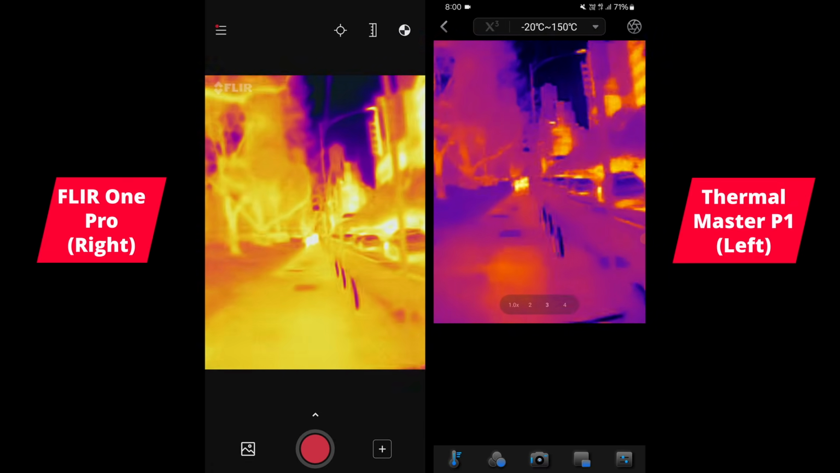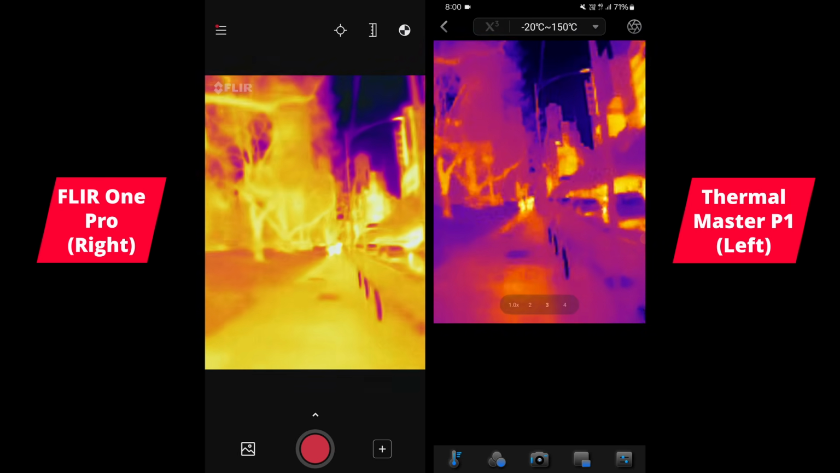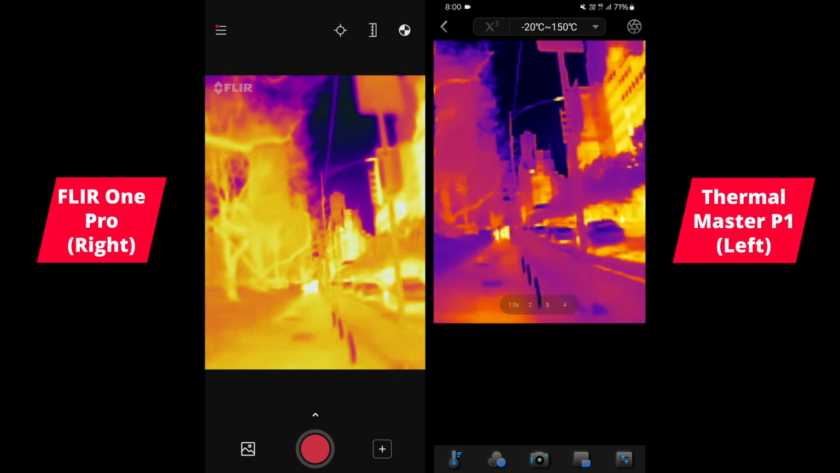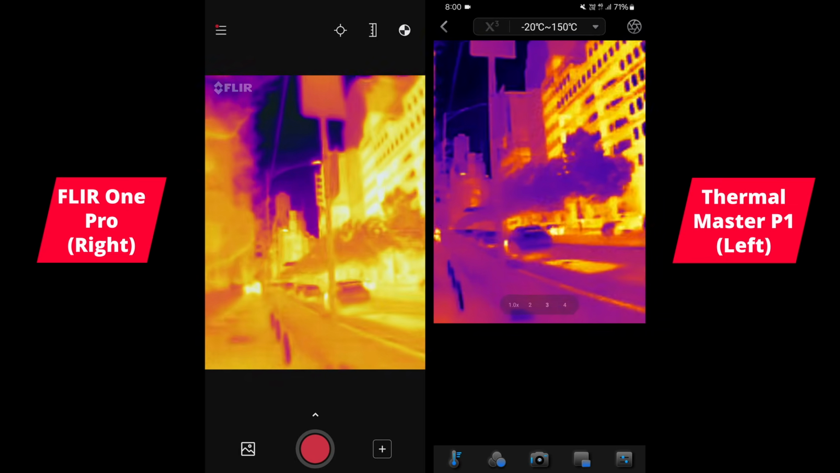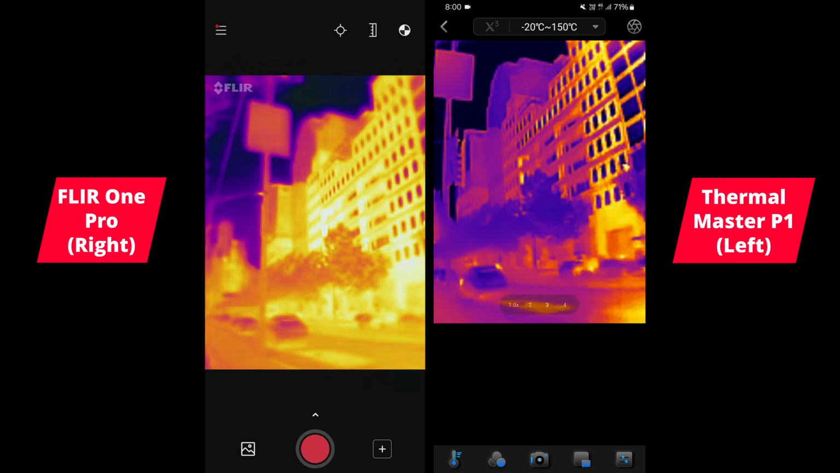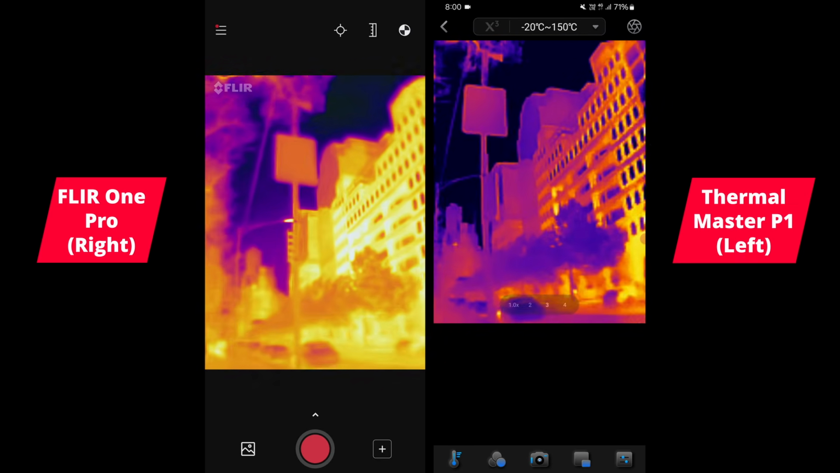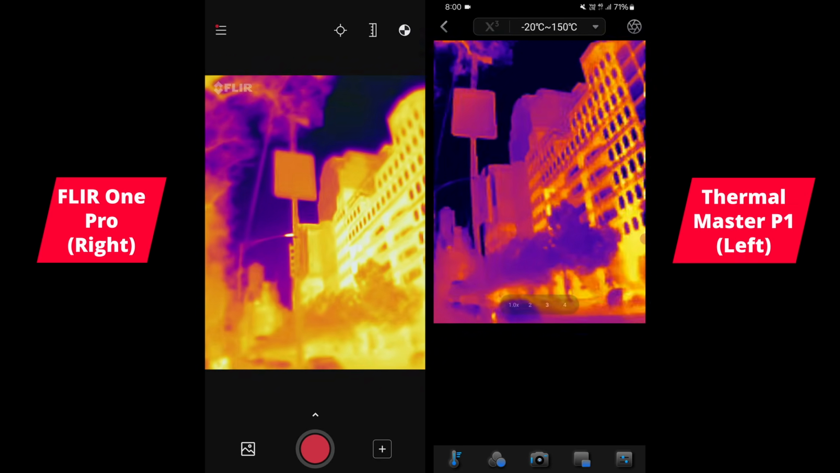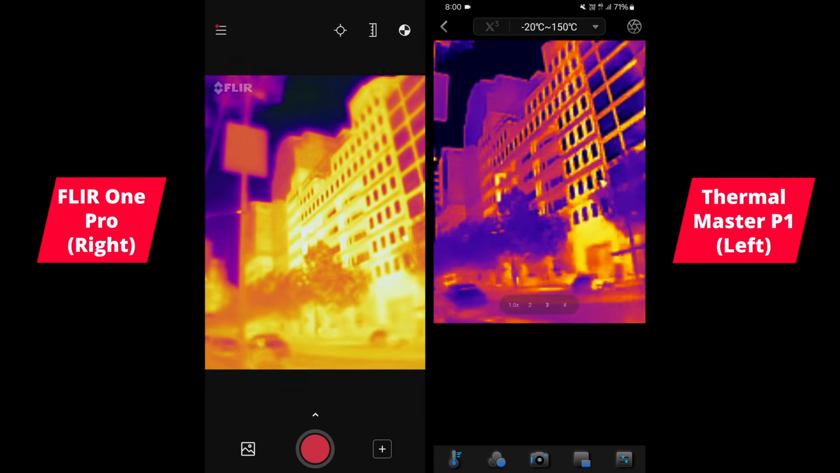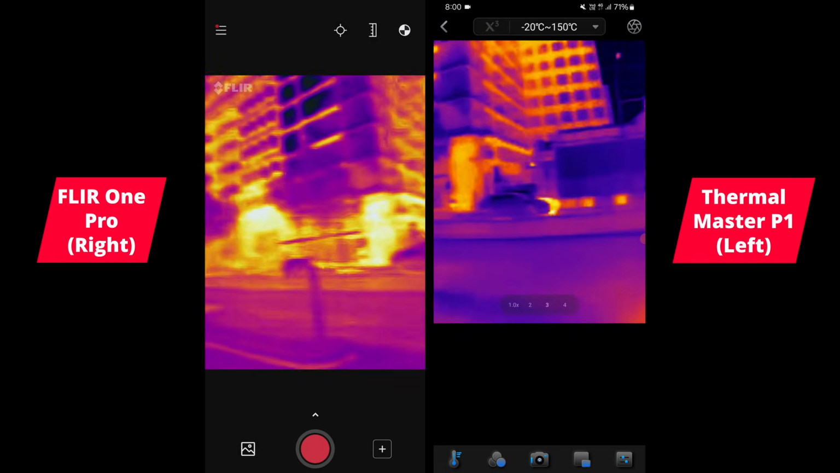I do think that even though the resolution is the same, the P1 just has much sharper details somehow. I mean, look at that. I don't know what it is really. It could be the image processing algorithm that's cleaning things up. It seems to be doing something that just sharpens things up a bit better.